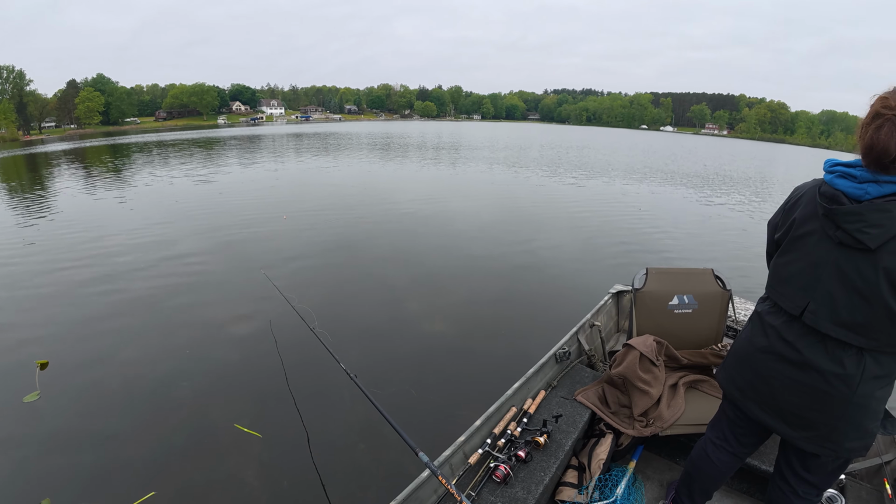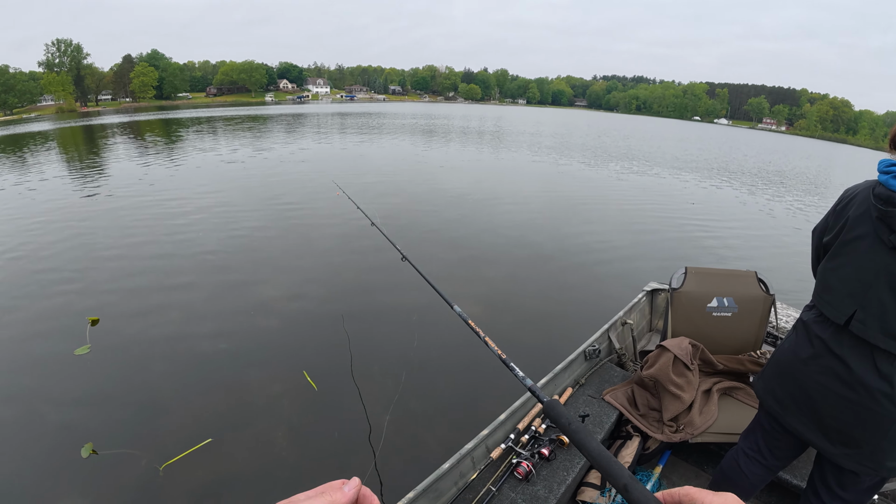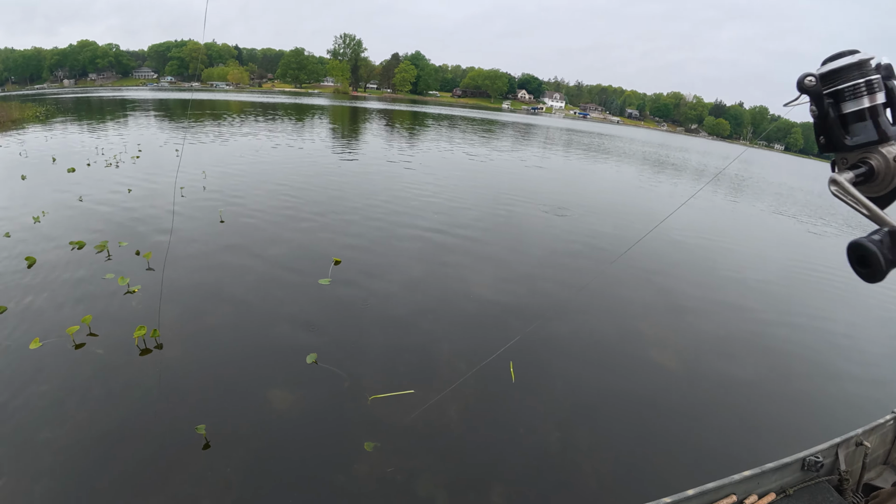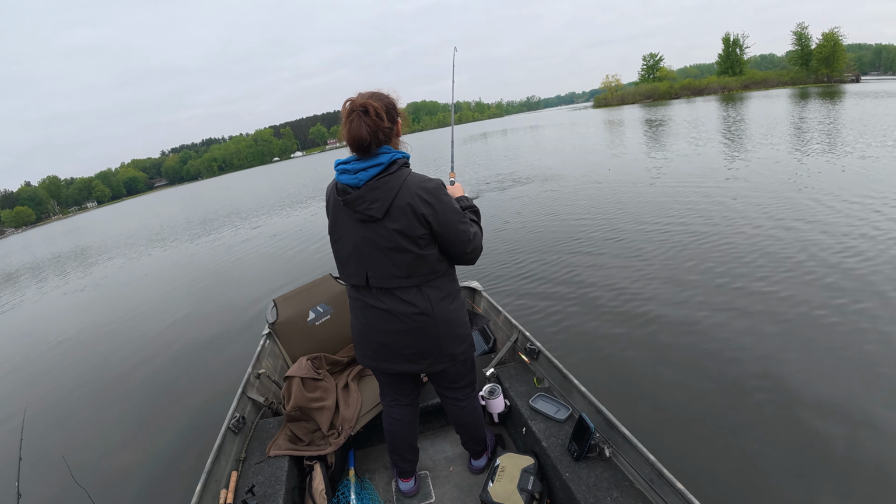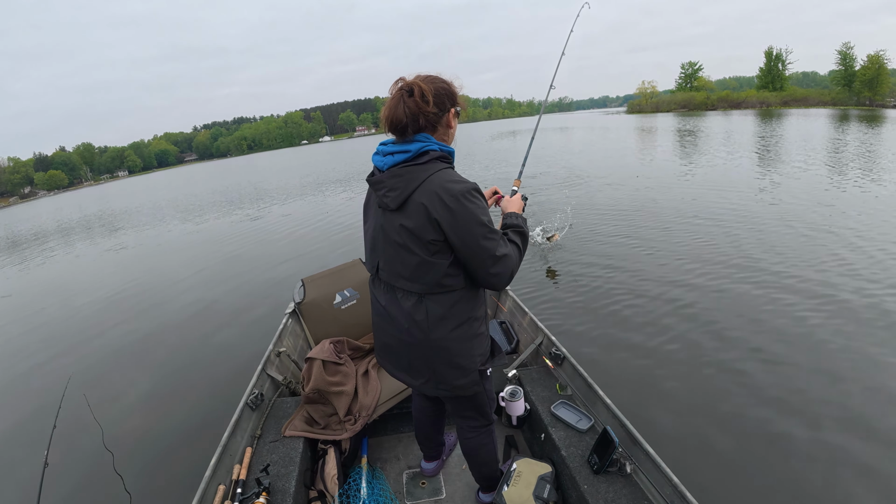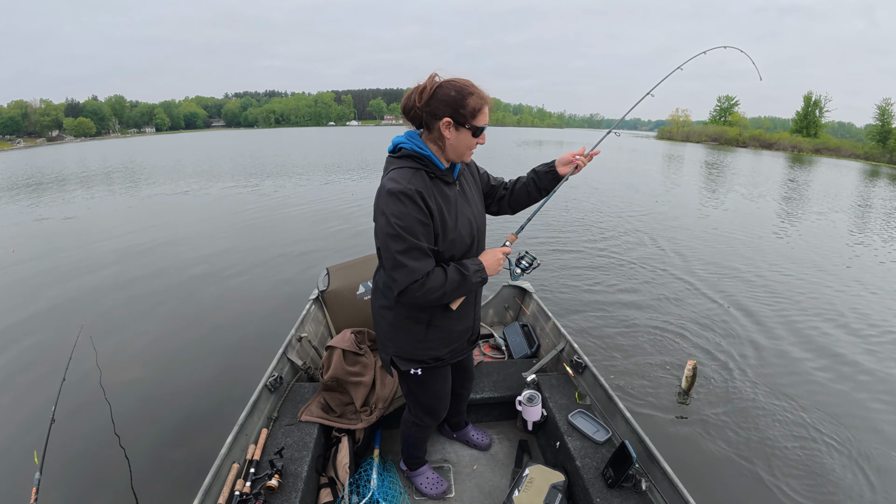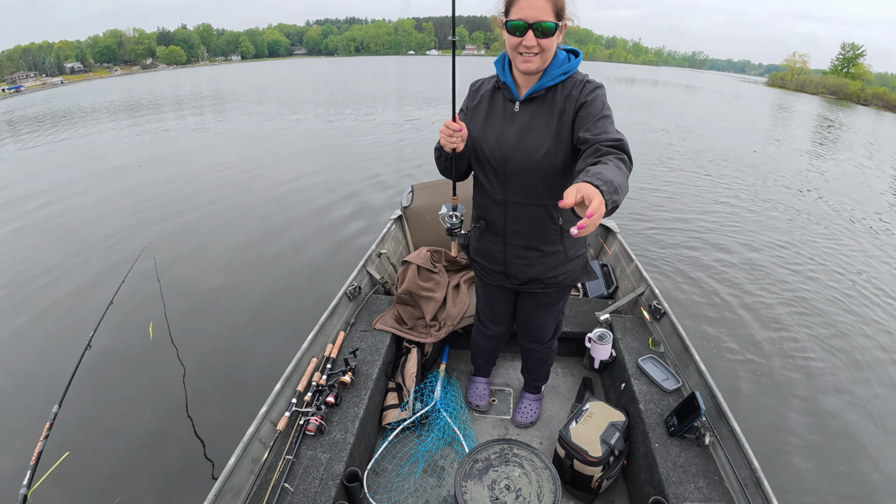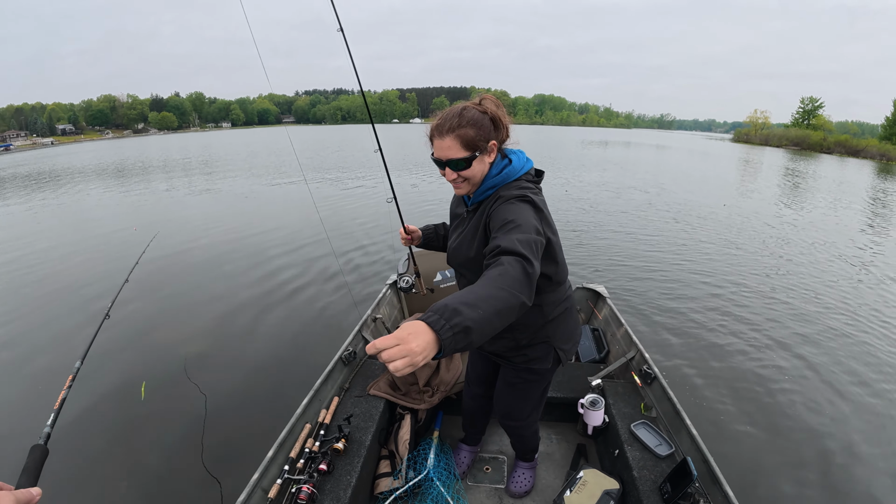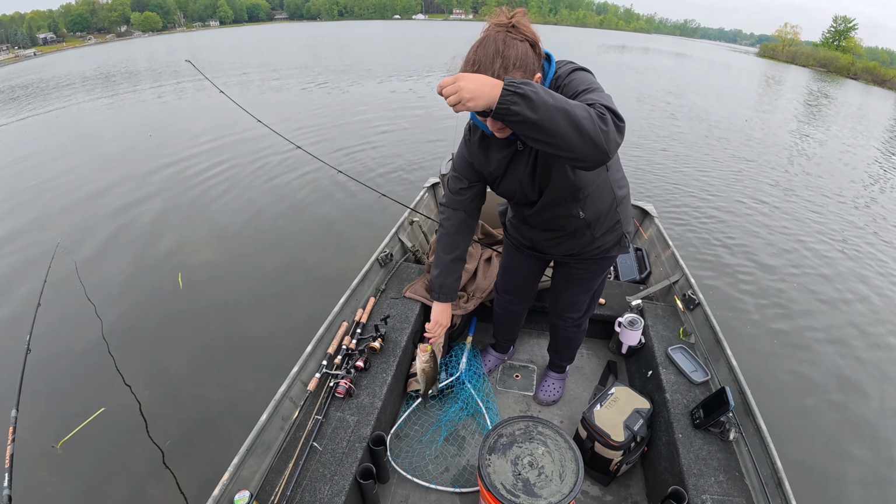What do you mean? Who's on the outskirts of the weeds? The ball. Oh, yeah. I keep catching. Oh, you got him? Oh, nice one, honey. He's a little bigger than the last one, isn't he? Good job. Hey, try not to hit me with your bass, all right? That's a nice bass. Yeah.